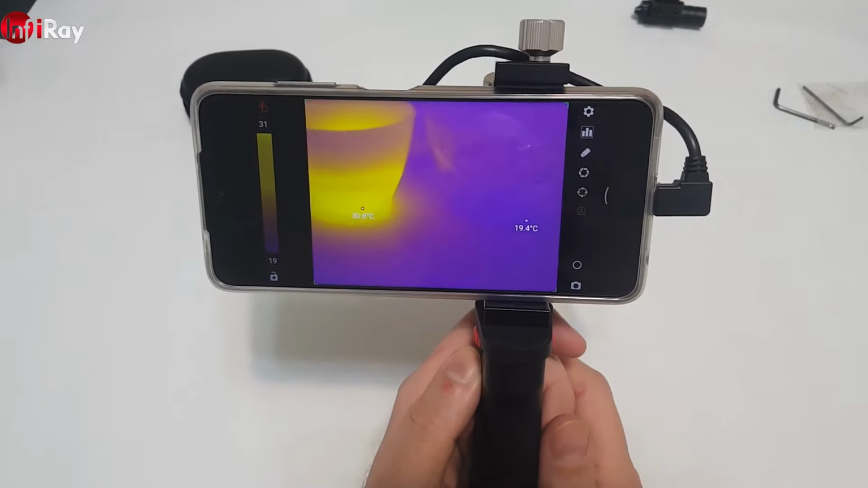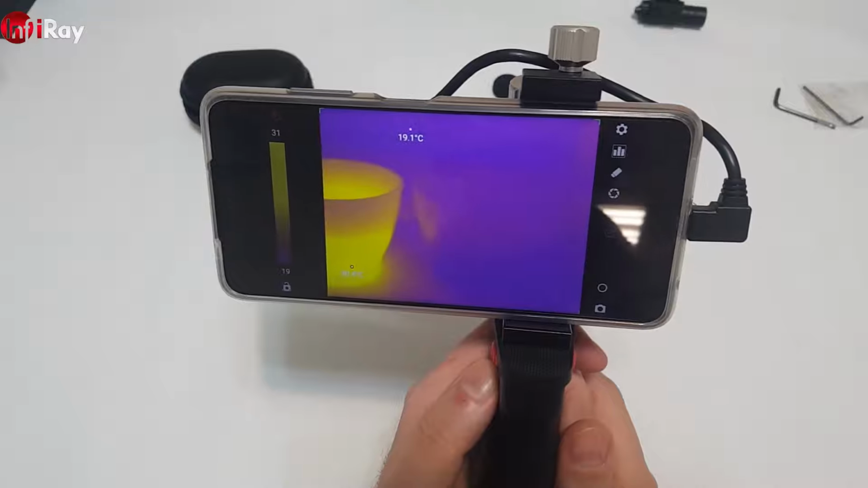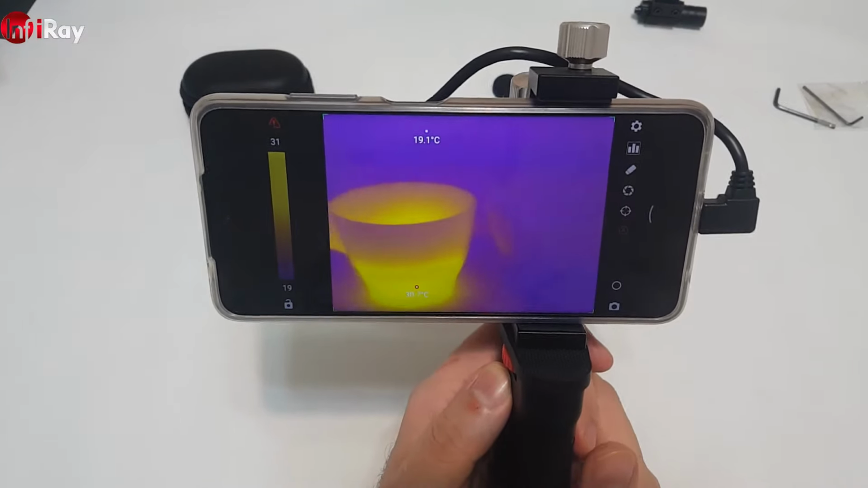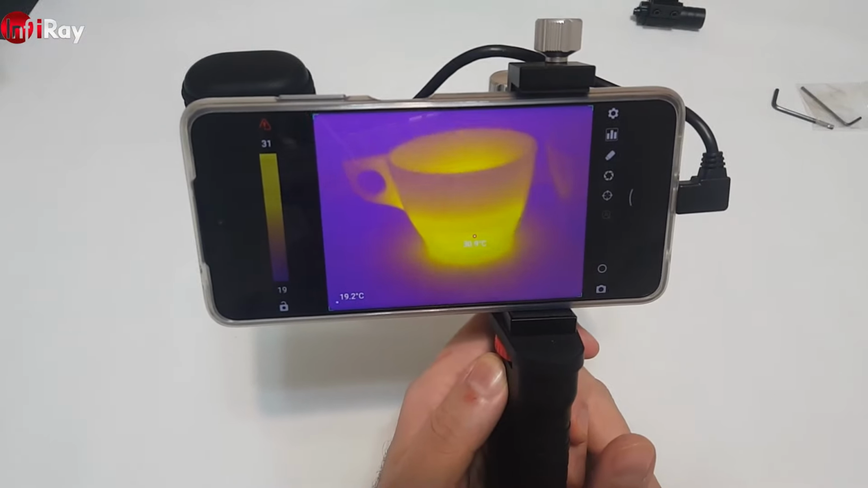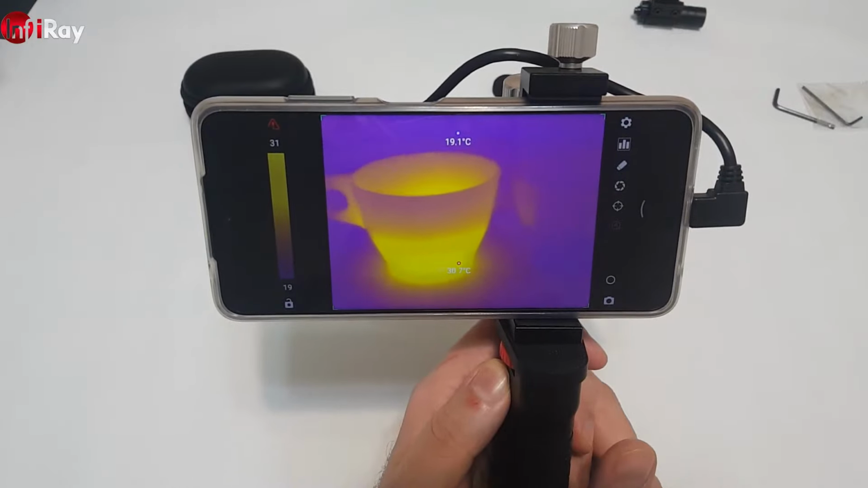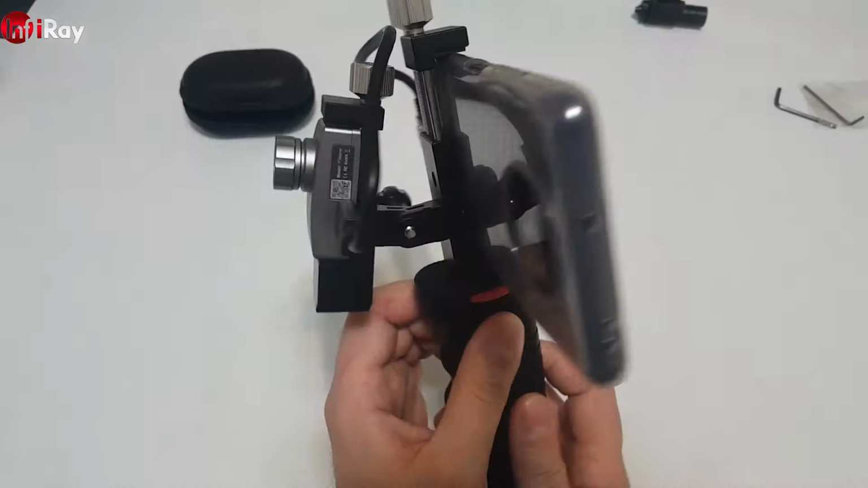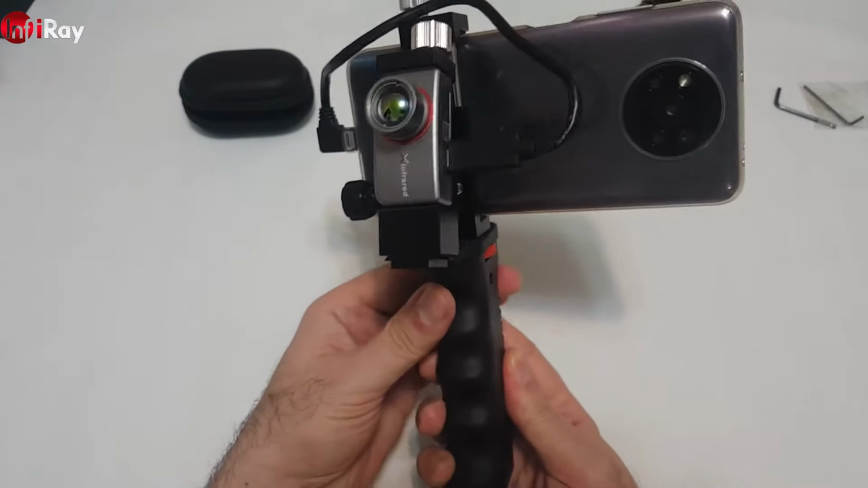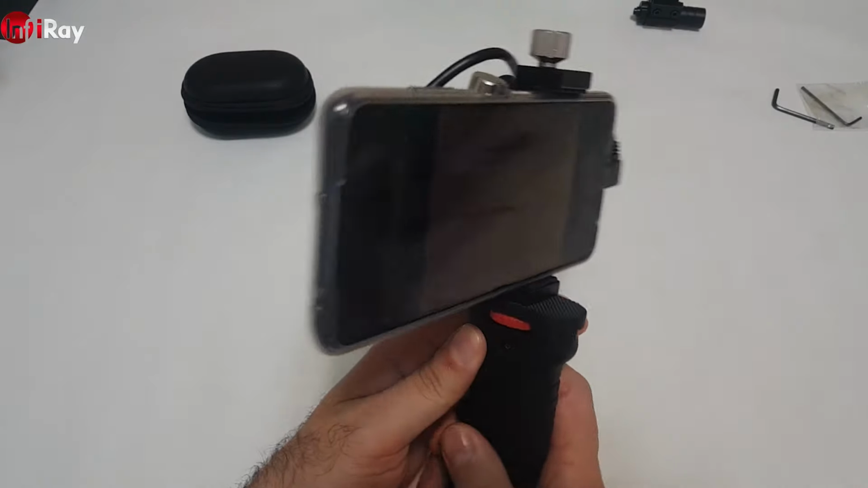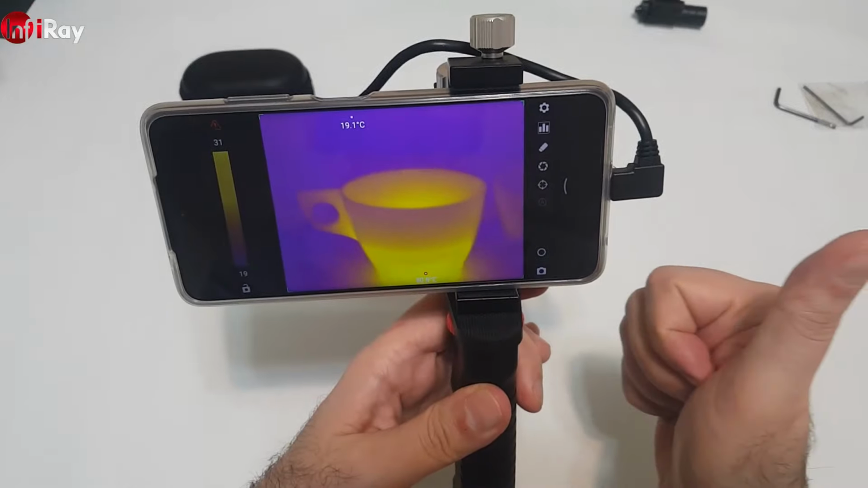So as you can see, this is a very nice software. Most of you will definitely consider paying $30 for it because of the professional functionalities it has. I personally like the other one a little more for the picture, but yeah, it's up to you. And now I'm going to do some extensive tests outside with this kit. So enjoy the footages.